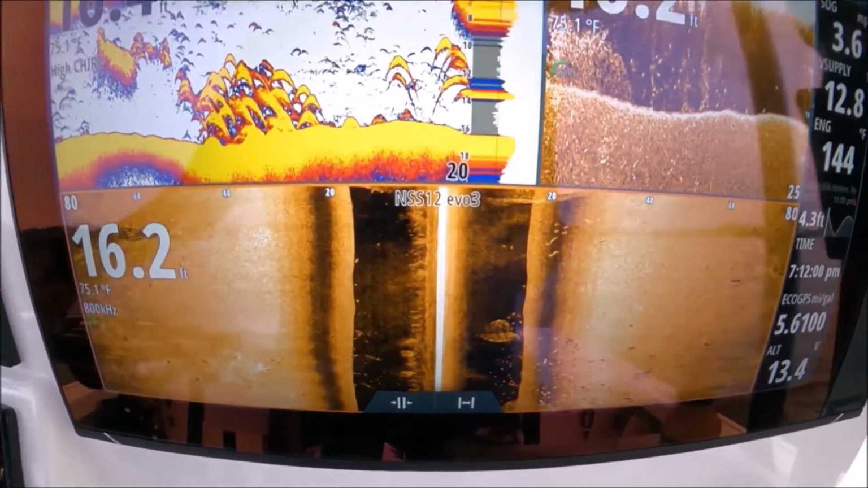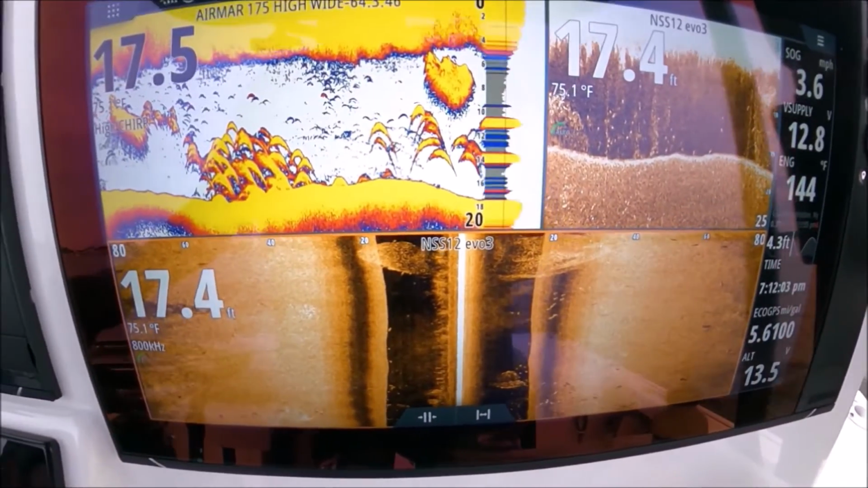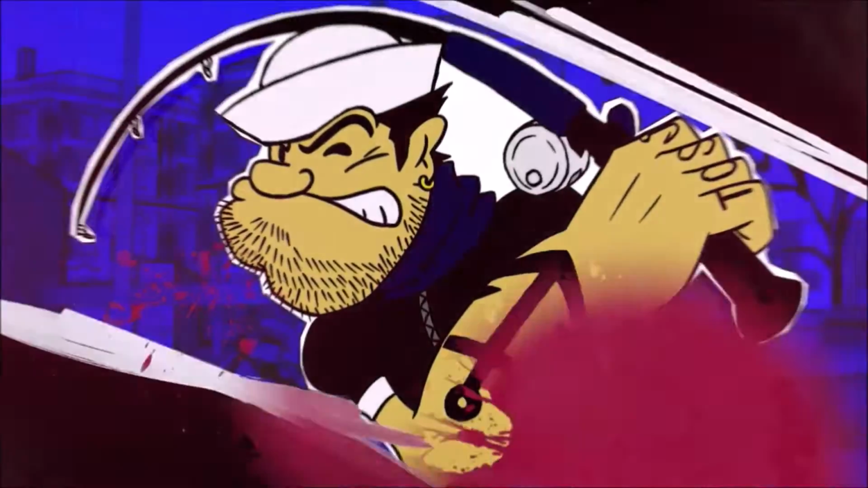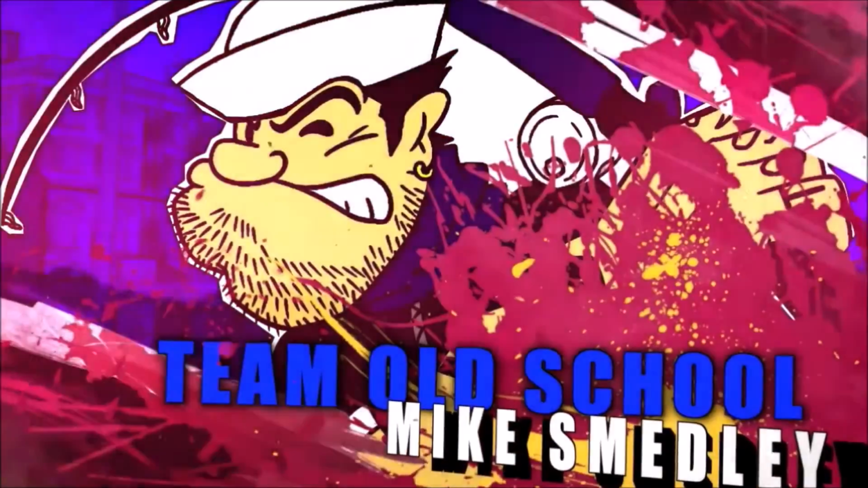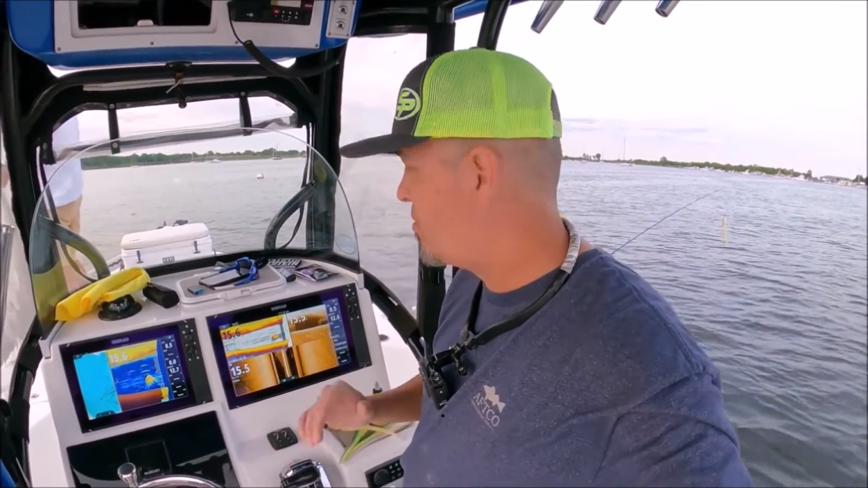I'm going to show you right now how to set up your fish finder so you see fish like that. I'm going to show you how to do it right now. Alright kids, I'm going to show you how to set up your fish finder in just a few minutes. Super quick.